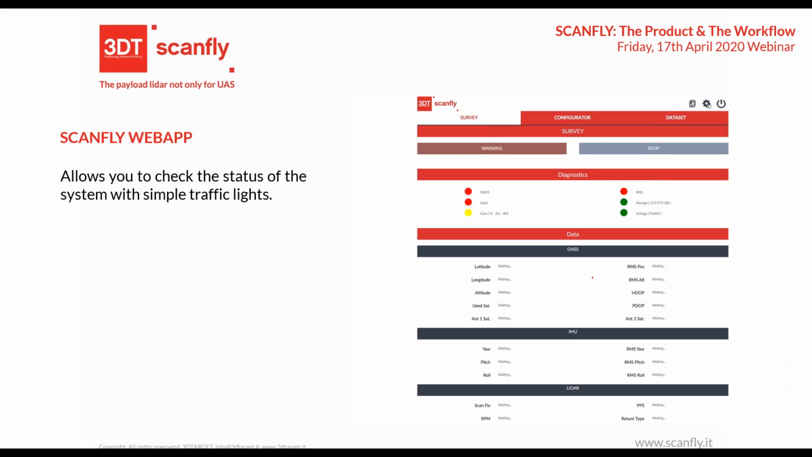So here is the main page of our web application. It allows you to check the status of the system with a simple traffic light here. So when you have a green light or yellow light, you are ready to press record. This warning button becomes the record button.